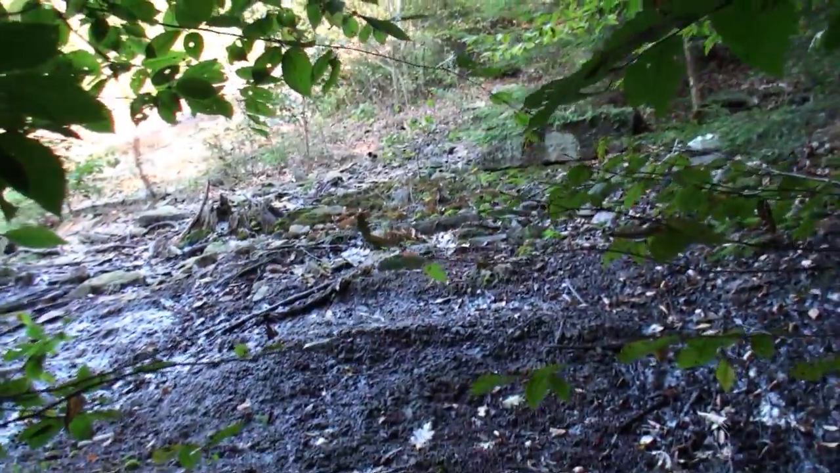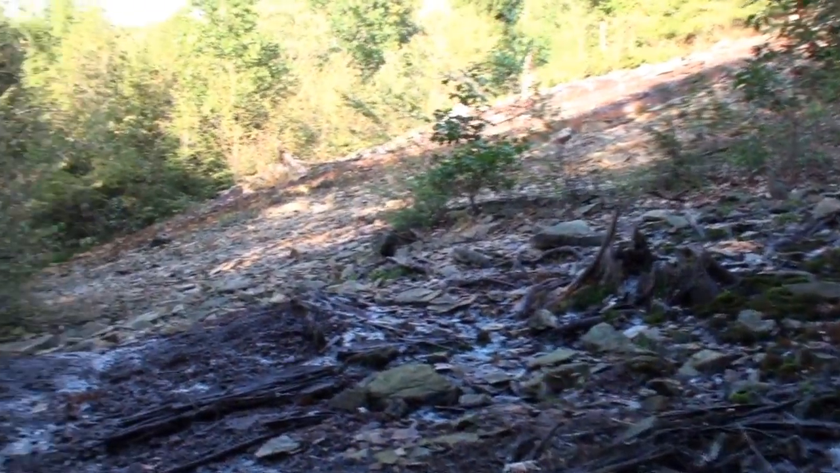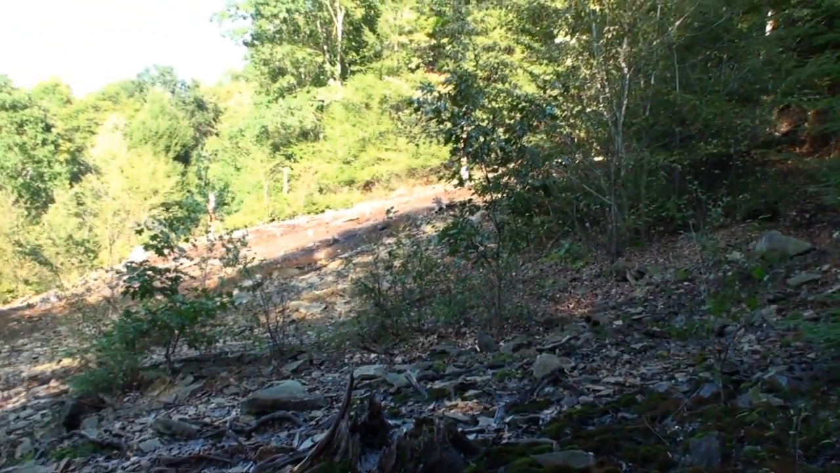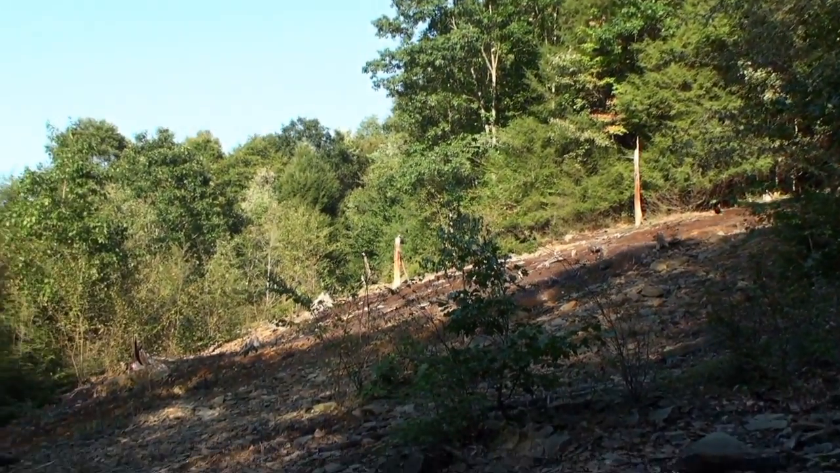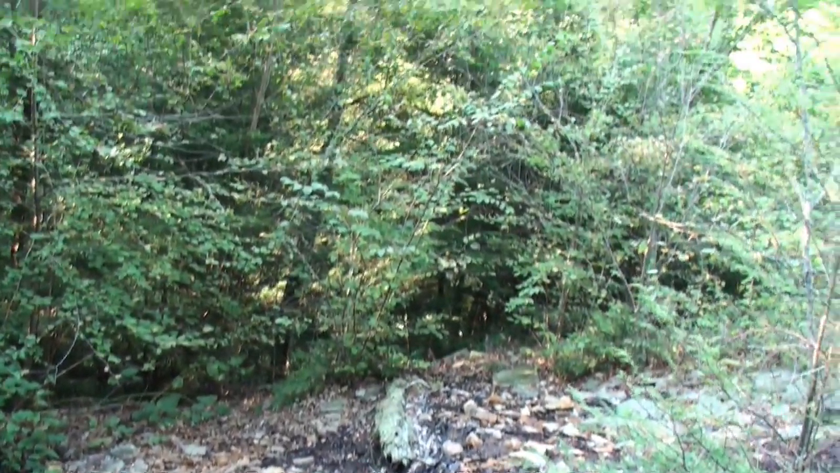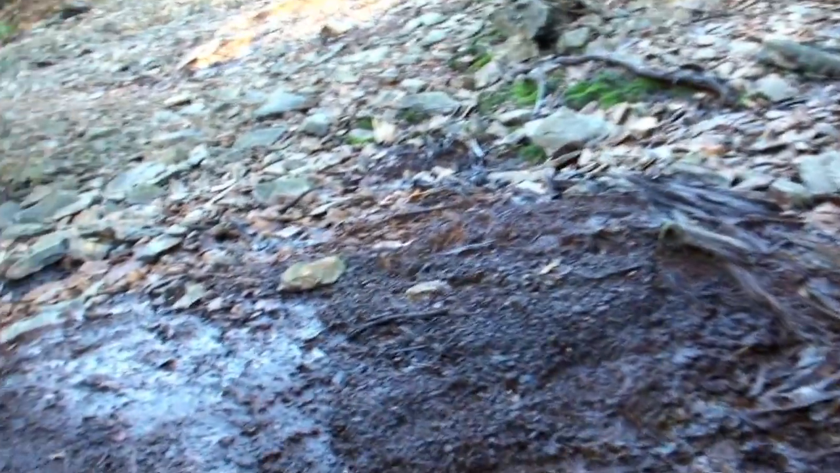What we got out here? Definitely snake area here. Well, I like to find open areas like this that I could set a plot watcher to take a picture every five seconds, but you're not really finding any prints or anything.